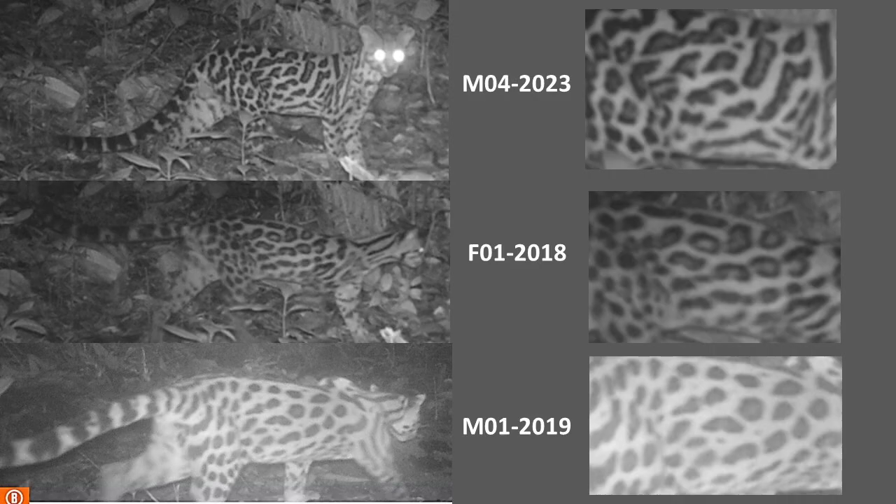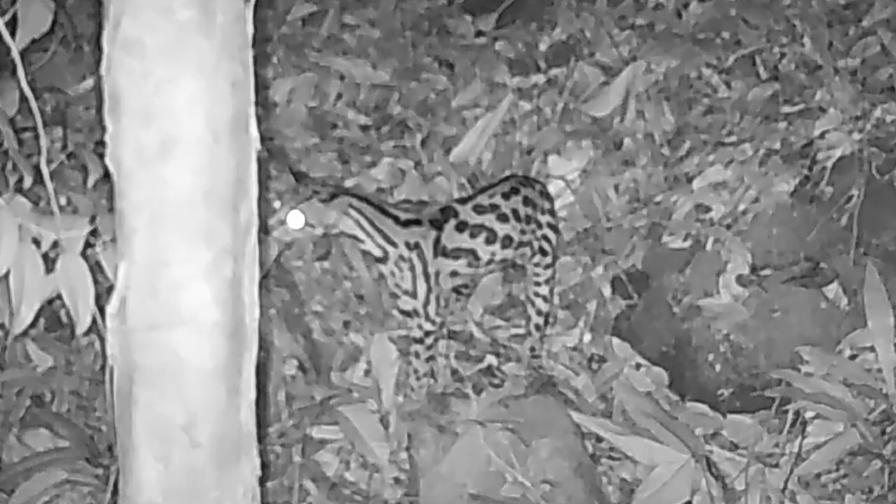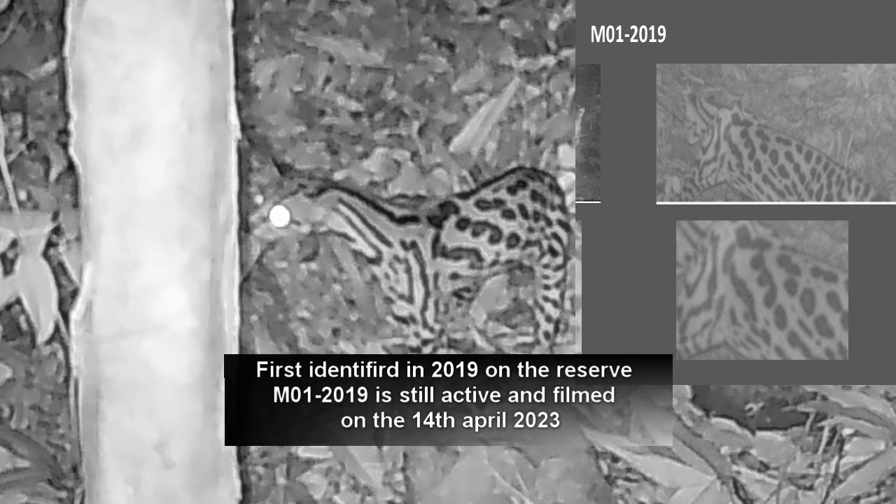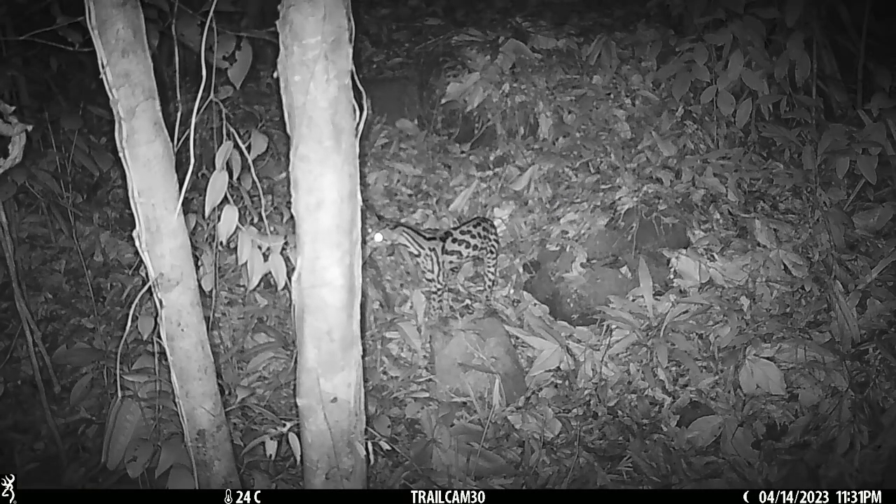Okay, that's a little unfair, because the card originally that you saw was actually the right side of the cat. What you really need is both sides of the cat. Okay, I think we can all agree that it's definitely M01-2019, first identified in 2019 on the reserve, still active and filmed on the 14th of April 2023.